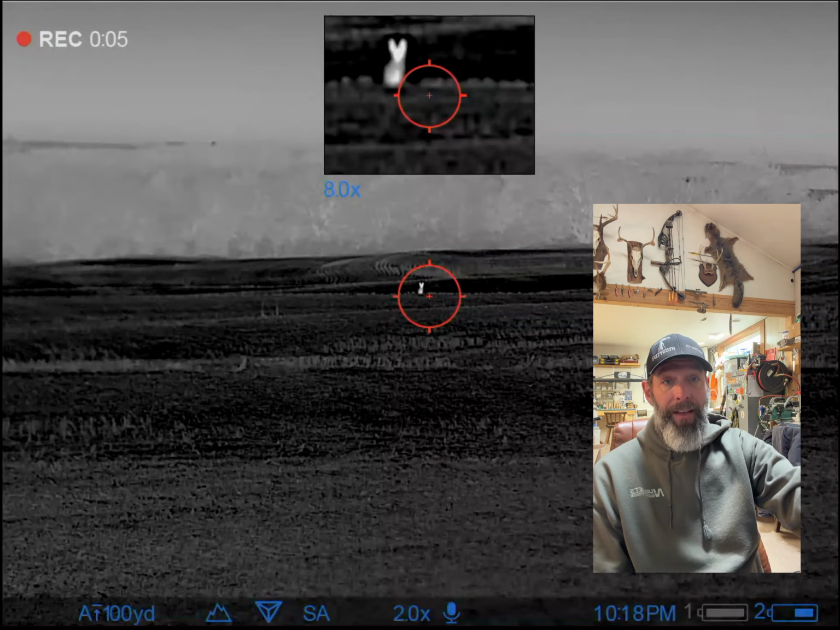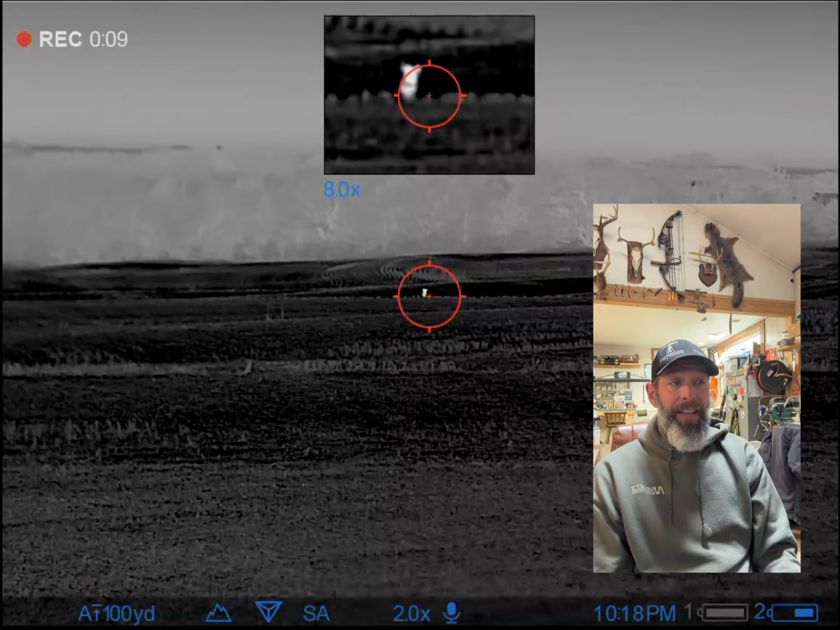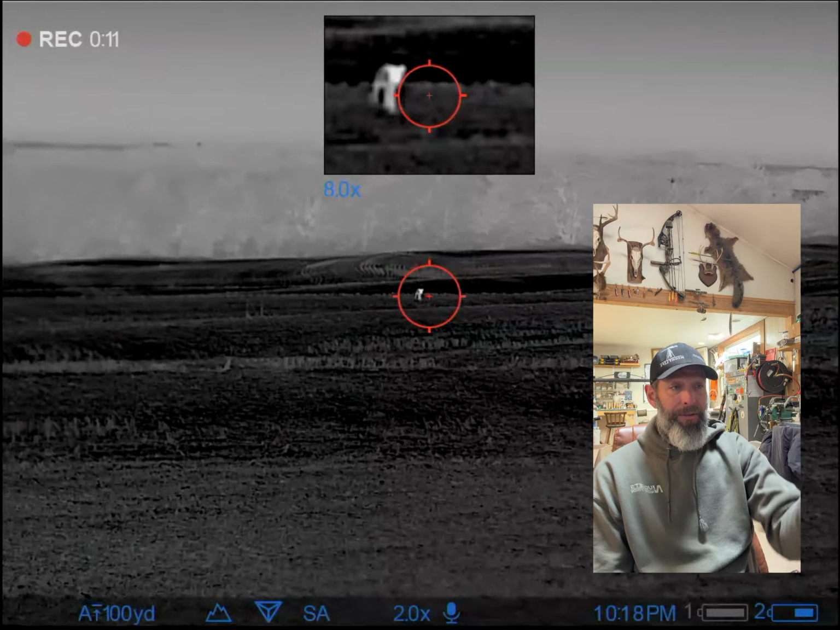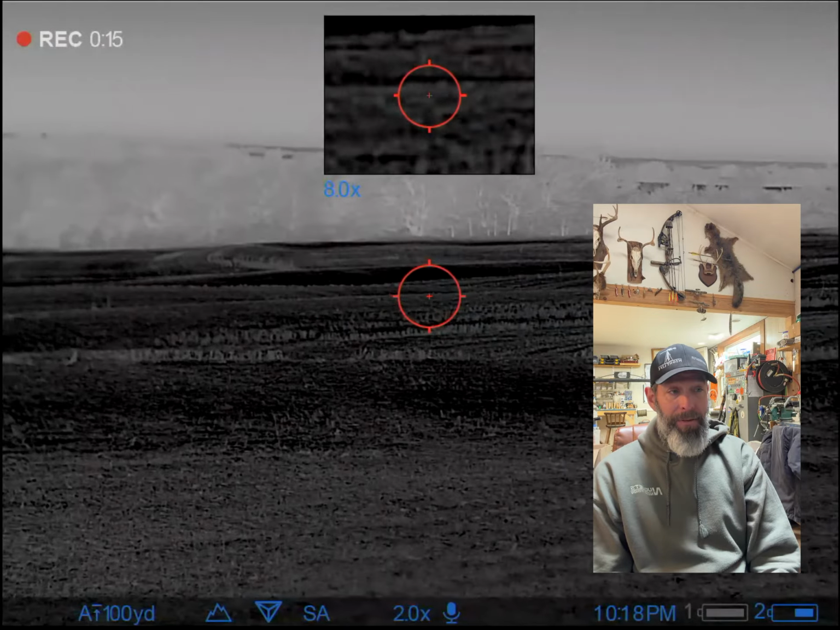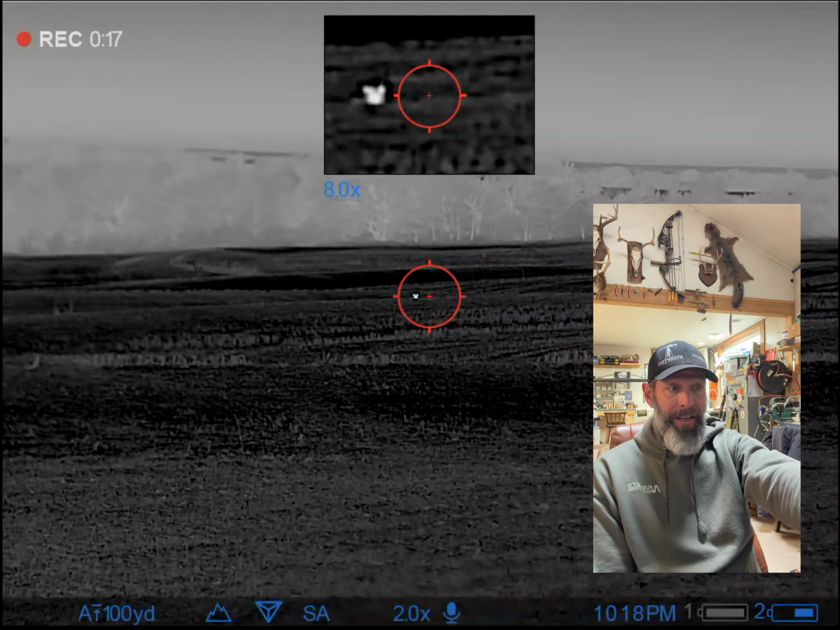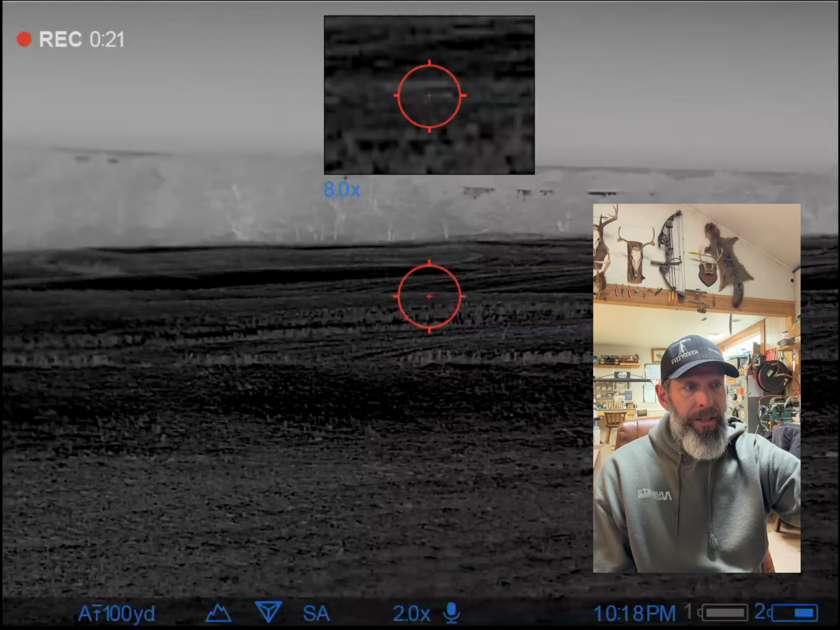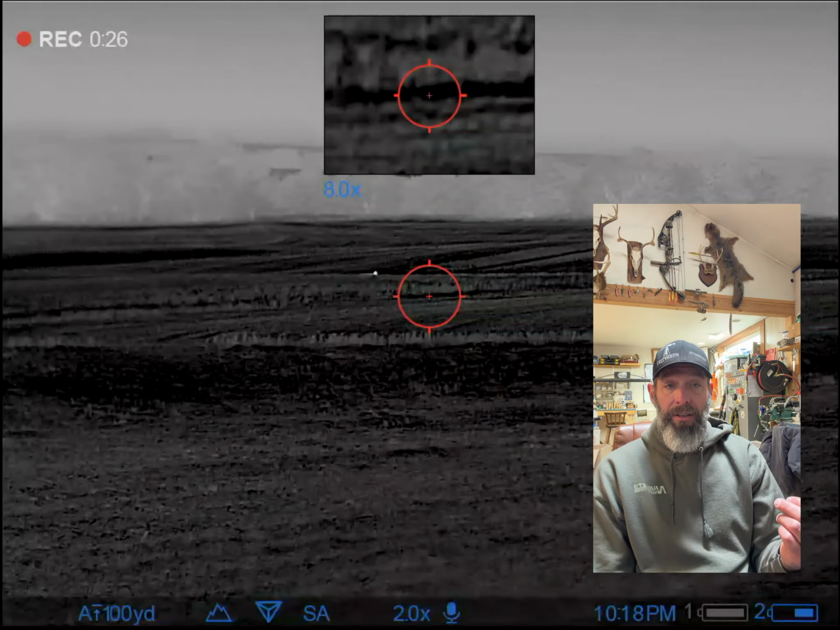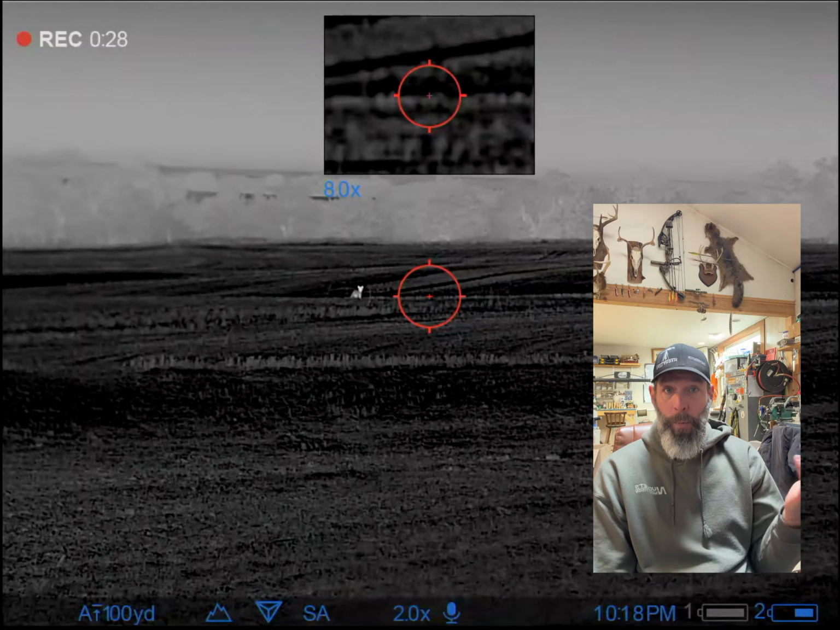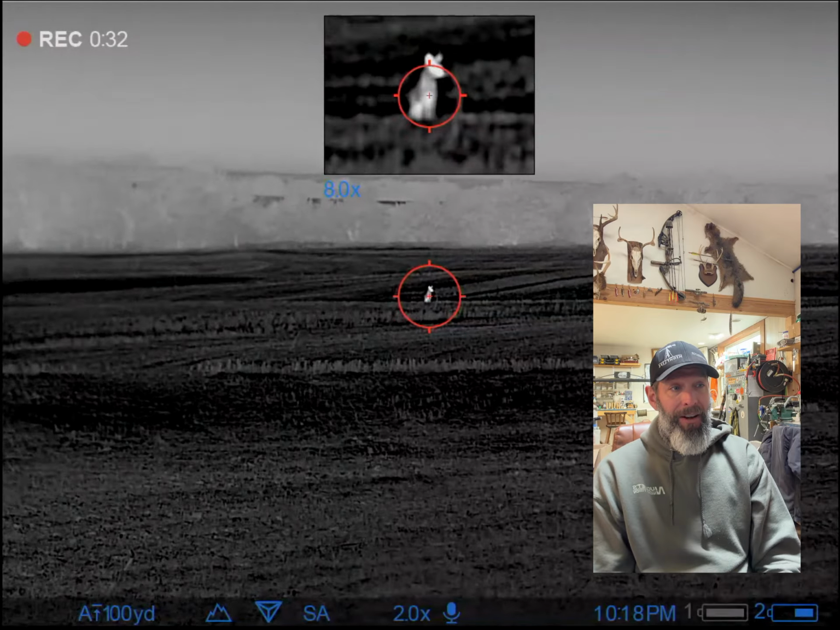So I captivated. I started with the howl. I went to the rabbit squealer. I kill so many of my coyotes doing what I'm doing right now. Let's go to a lip squeak. Kiss method. Keep it simple, stupid. And now right here, we are 4 minutes, 38 seconds into the video. That coyote is now committed to the call. It's coming to the call. Me lip squeaking. That coyote is now coming to the call.